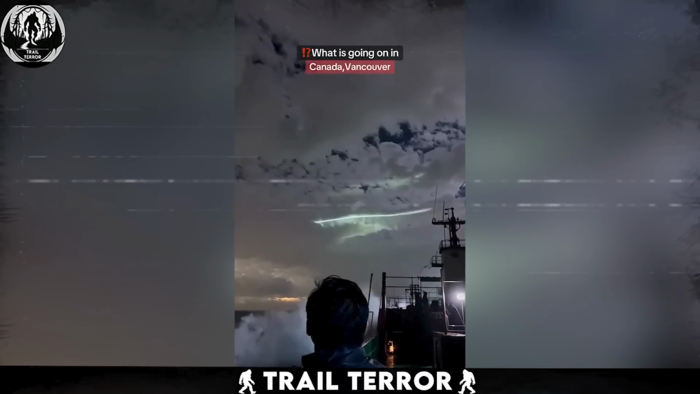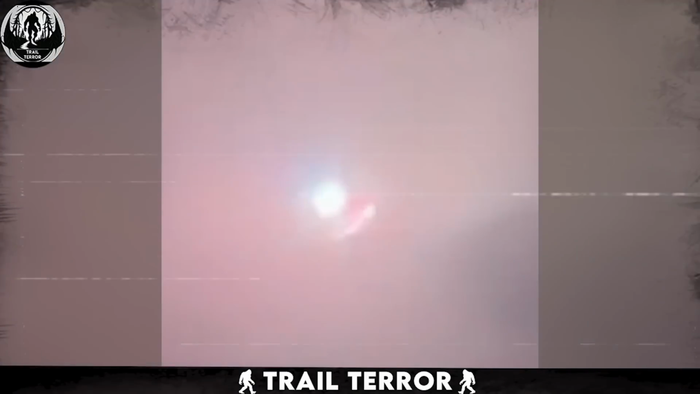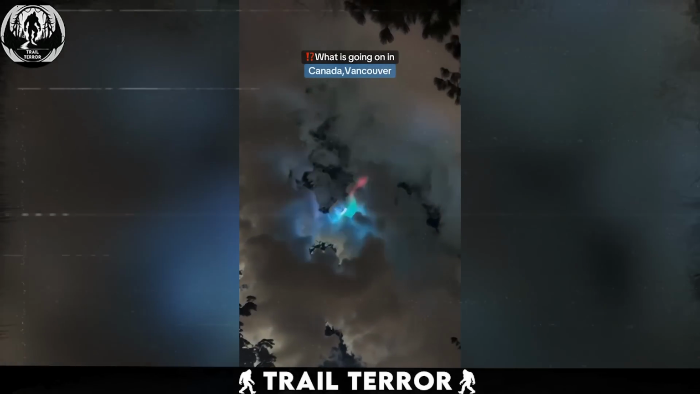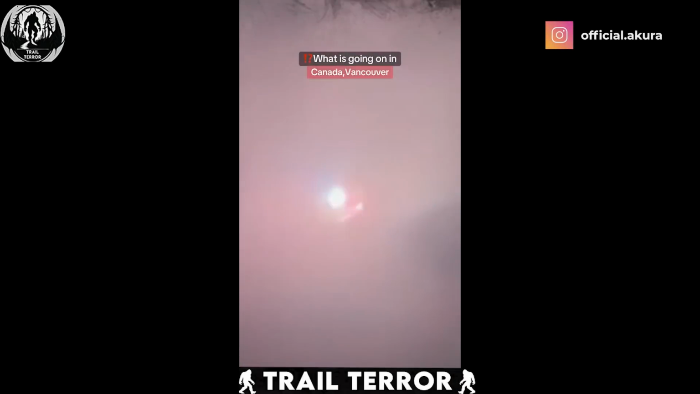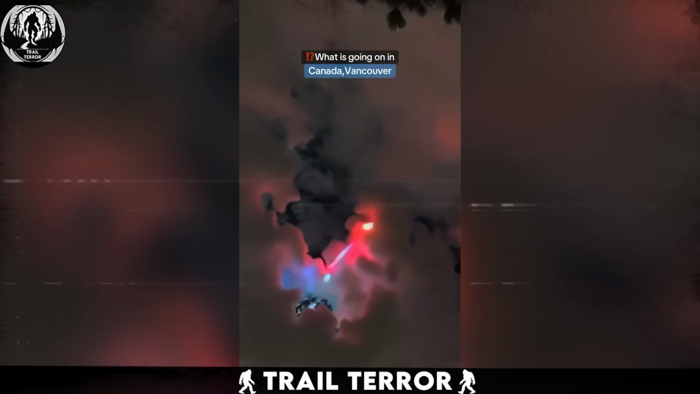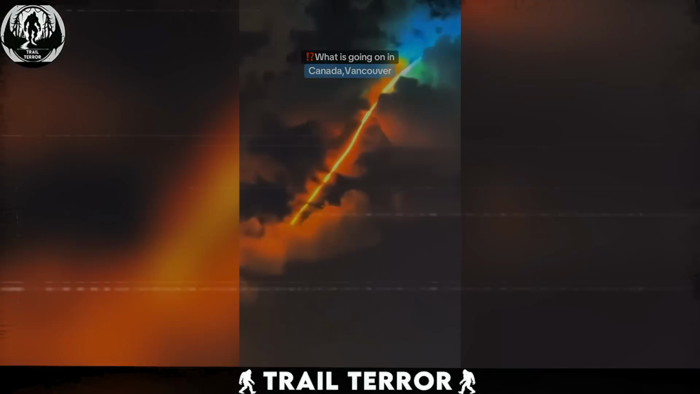At first, it appears as a glowing straight line, then it vanishes, and a bright orb appears, mysteriously emitting red and blue lights like police sirens. The same phenomenon was captured by another local, showing similar lights moving through the clouds, for reasons only God knows. In the second clip from Instagram, we see similar lights dancing across the sky, this time producing multiple colors. The lights even transform into a straight line and start moving across the sky in an unnatural way.